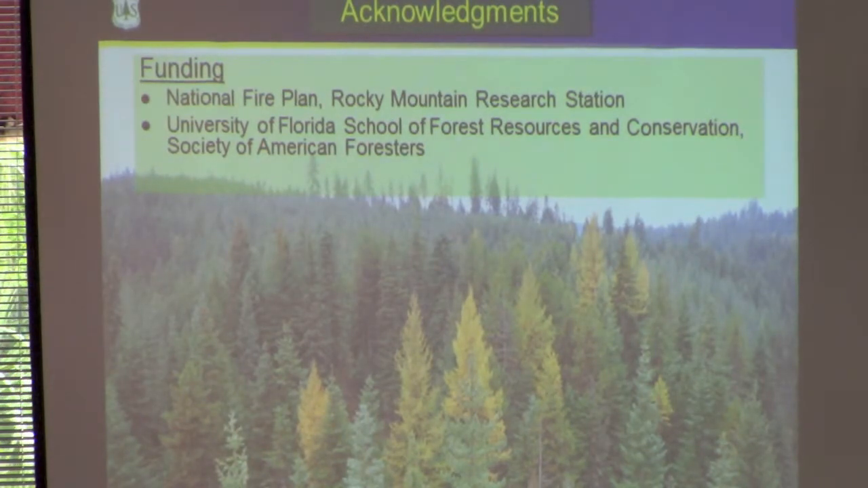And that's it. That's what I wanted to present here today, to give you some relevance for how we use LiDAR for forestry. And again, I'm excited to get more involved with southeastern forestry issues here.